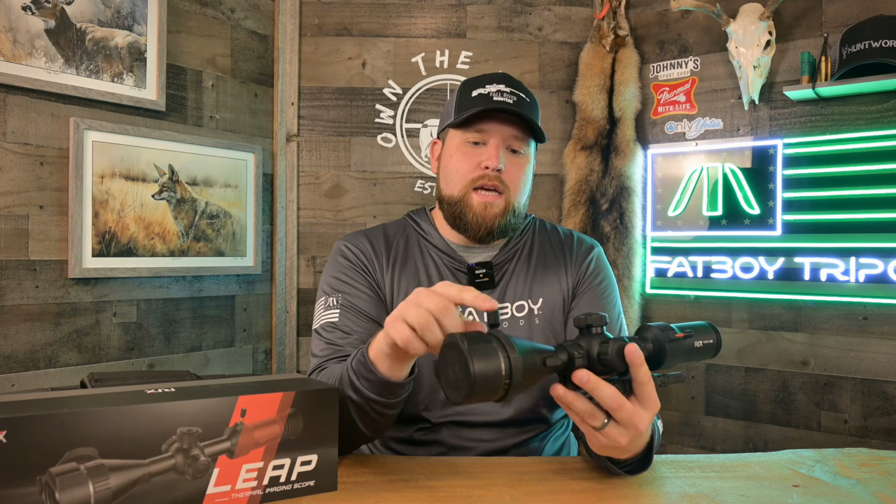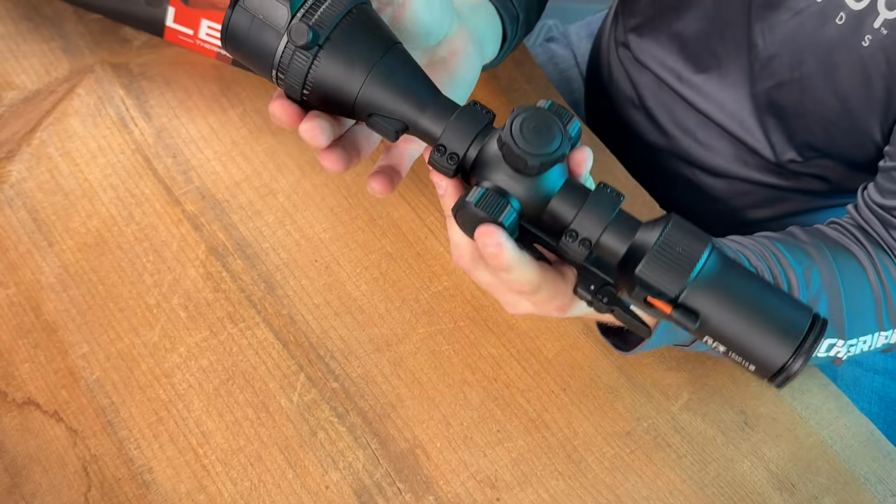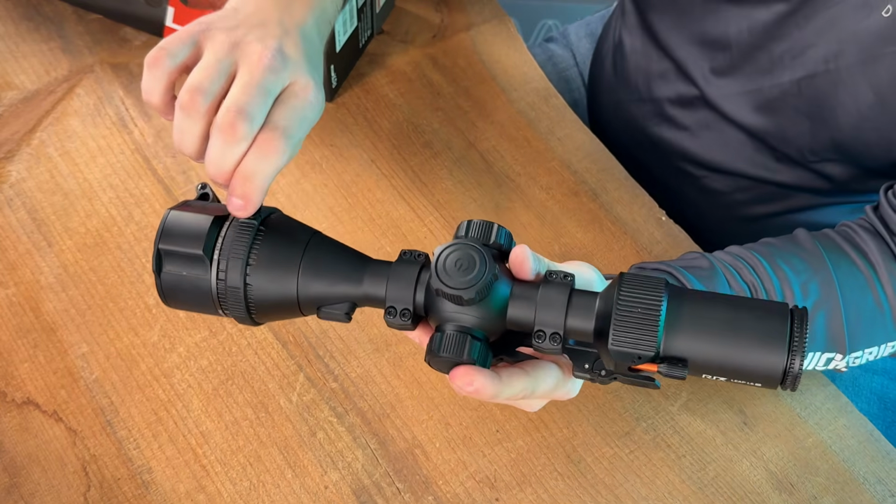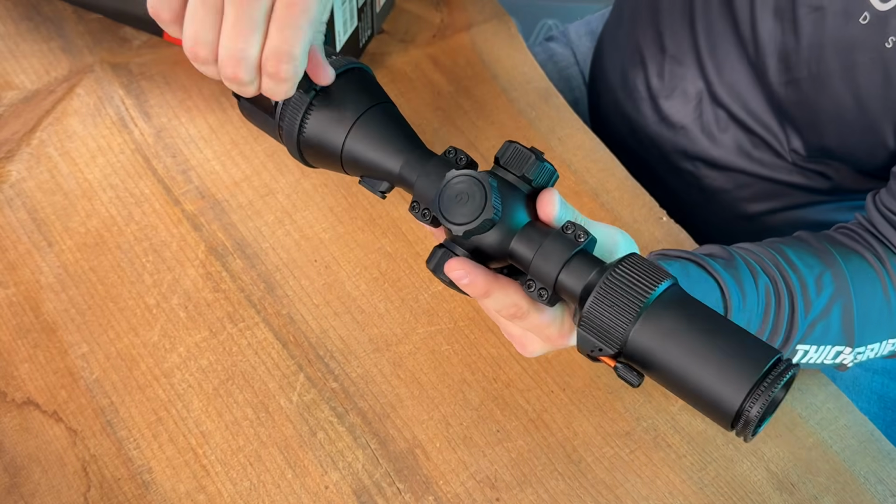And then while we're talking about things I'm not a big fan of, this throw lever, it works pretty well. It's kind of big, I feel like. I don't think it needed to be quite so large. The zoom on this, the focus on this scope's really smooth. So I think they could have got away with something else, maybe just a built-in bump on the front objective itself instead of this additional kind of afterthought.